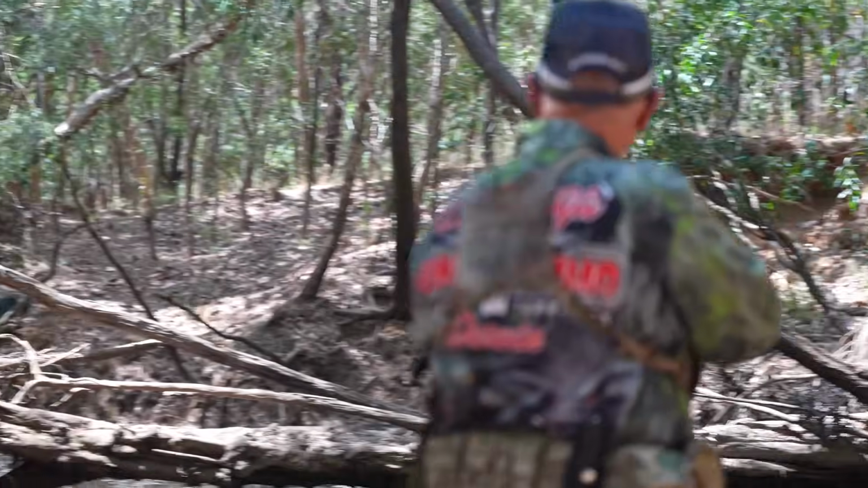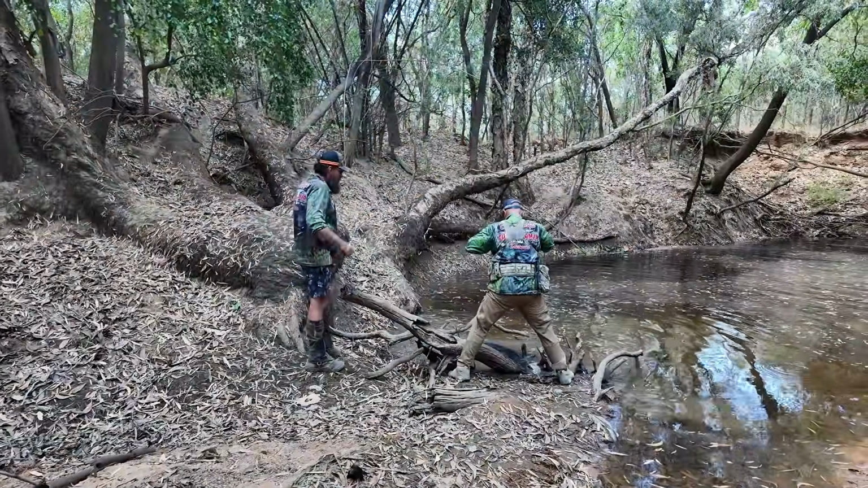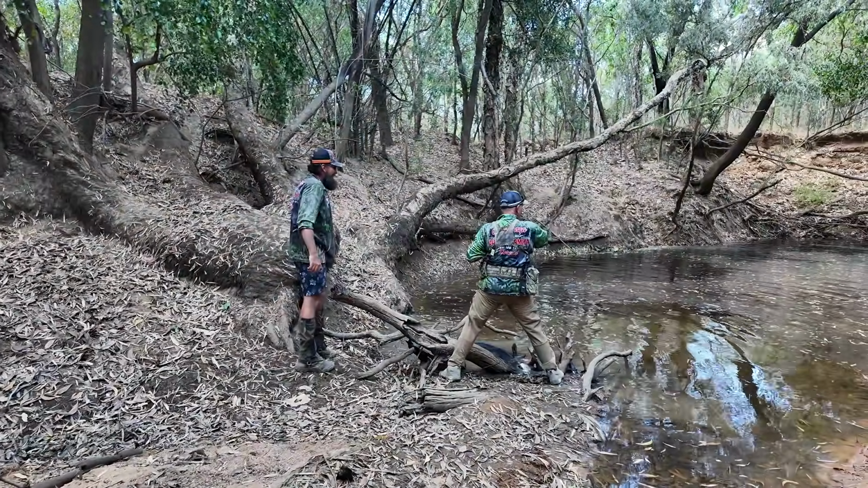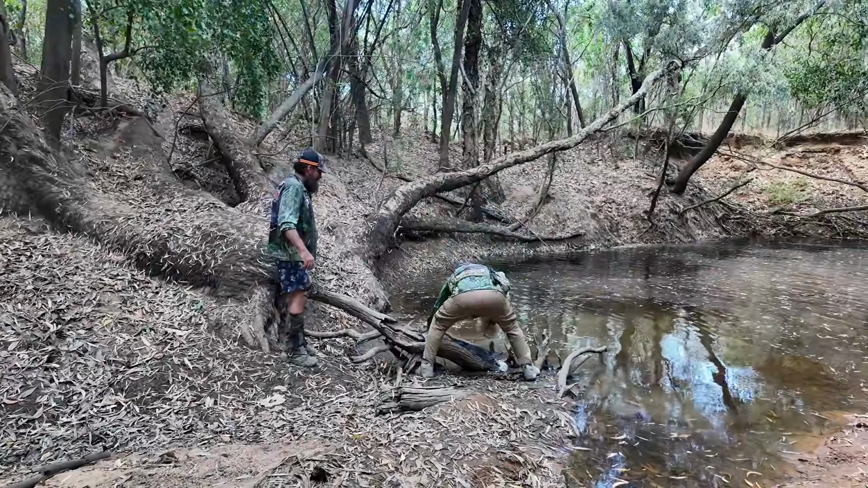Shot. Darryl tells us not to go close to the water, and I think most of the pigs that we've shot have ended up in the bloody water. Oh dear.